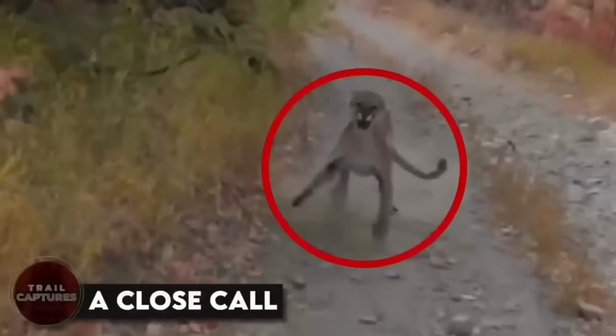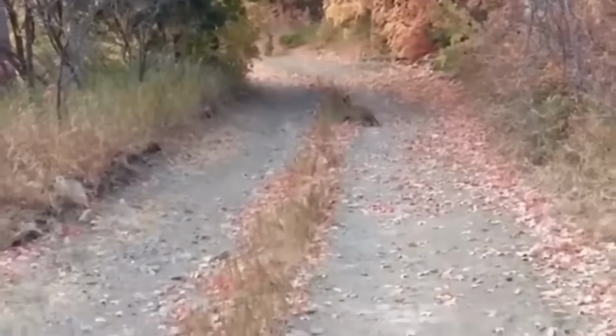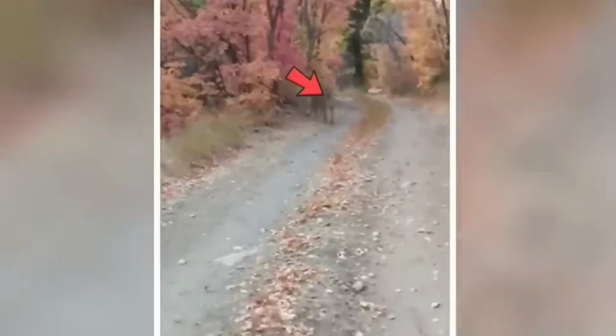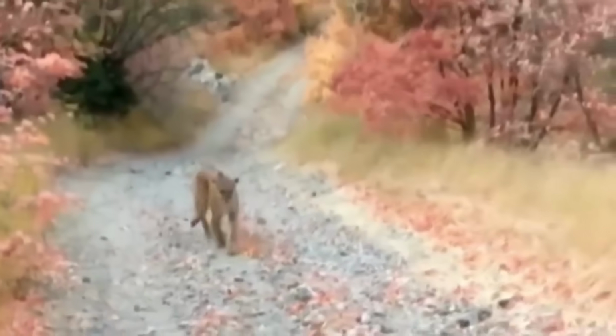A close call. This guy was out in the wilderness filming a video, just minding his own business, when all of a sudden, he sees something bolting towards him like a bat out of hell. And guess what? It's a freaking mountain lion! Yeah, you heard me right. This guy is staring down a big, wild apex predator.